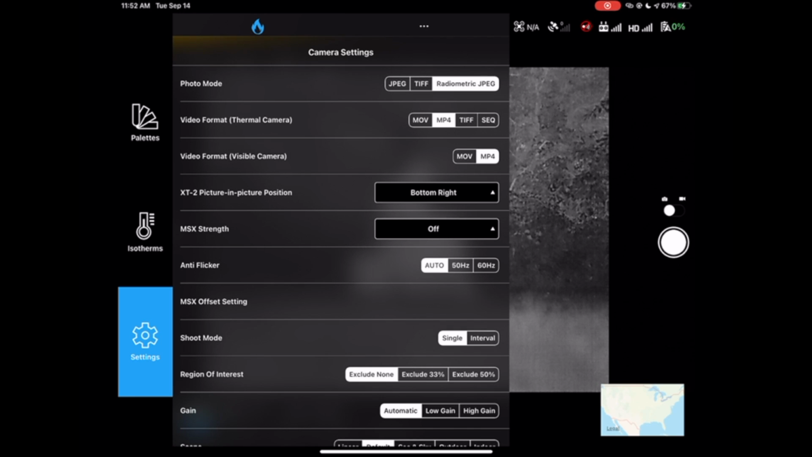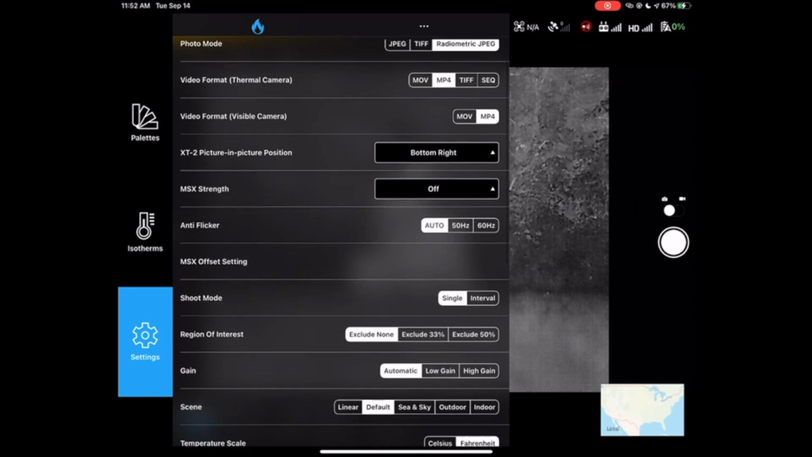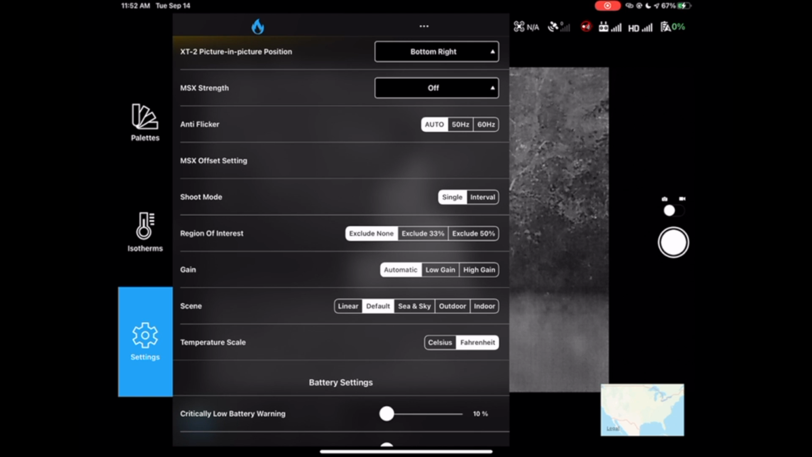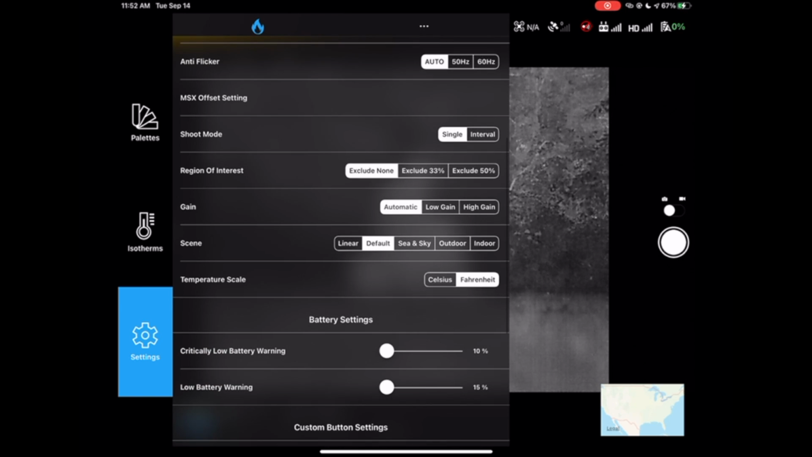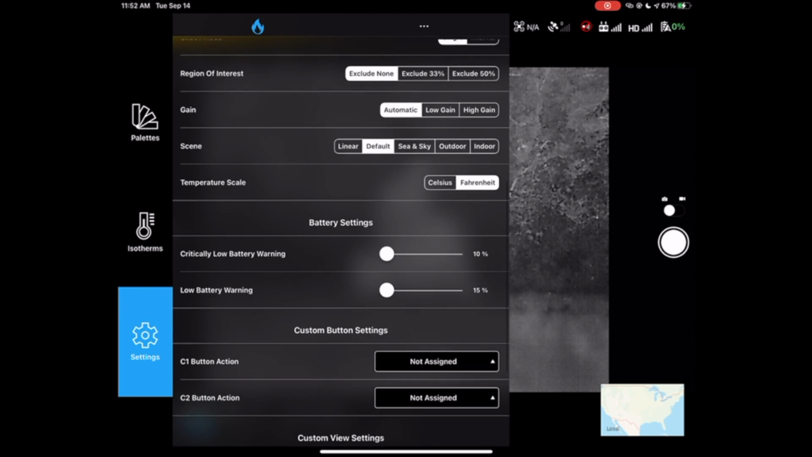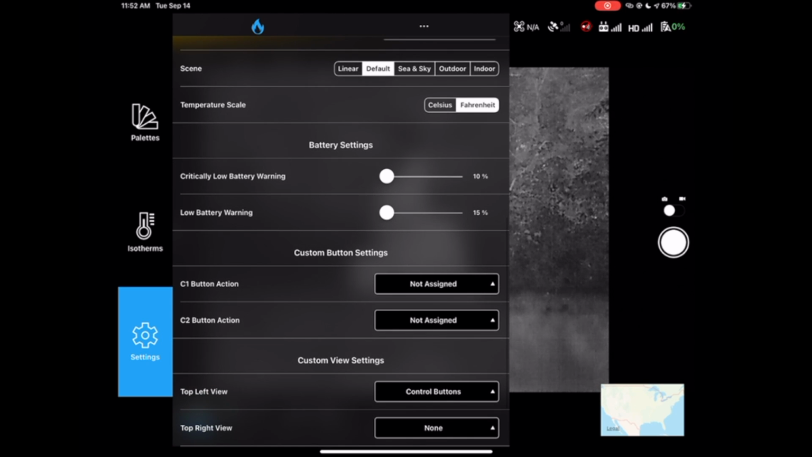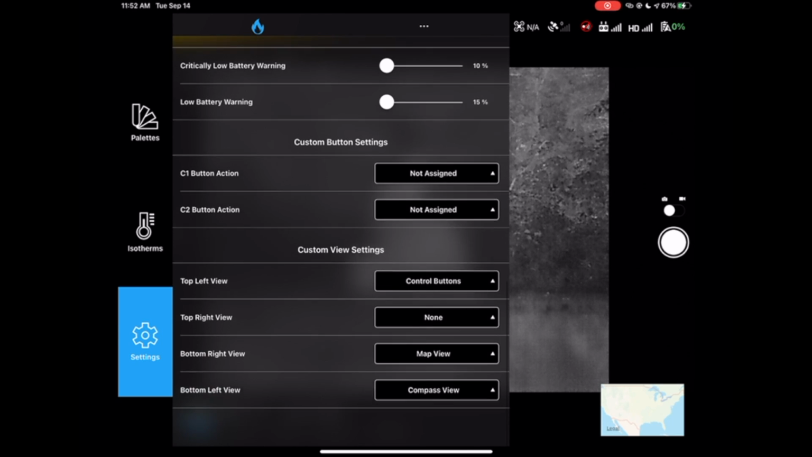And then, you know, some cameras like the XT2 have a feature called MSX, sorry. That one right here we're going to keep off. And then anti-flicker, that's just going to be on auto. Shoot angle single, a lot of the stuff will stay the same. Region of interest, we're just going to leave exclude none. And then gain, we're going to have on auto. Scene is going to be default temperature. This is just, you know, wherever you live. And then you can do your own critical low battery warnings as you so please. And then we don't really need to set up any custom buttons unless you really want to.